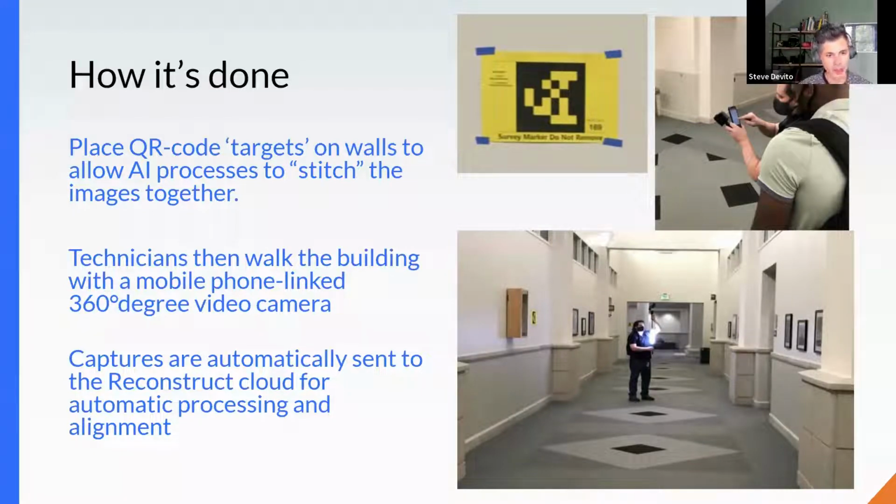Then you basically are walking the site in sections and making sure that you're overlapping the sections that you have taken video of. And then when we're done with this capture of many, many different captures throughout this large building, we upload that video to the Reconstruct Cloud, and then that automatically processes, aligns the different scans, and then we can have access to a point cloud that is accurate and usable.